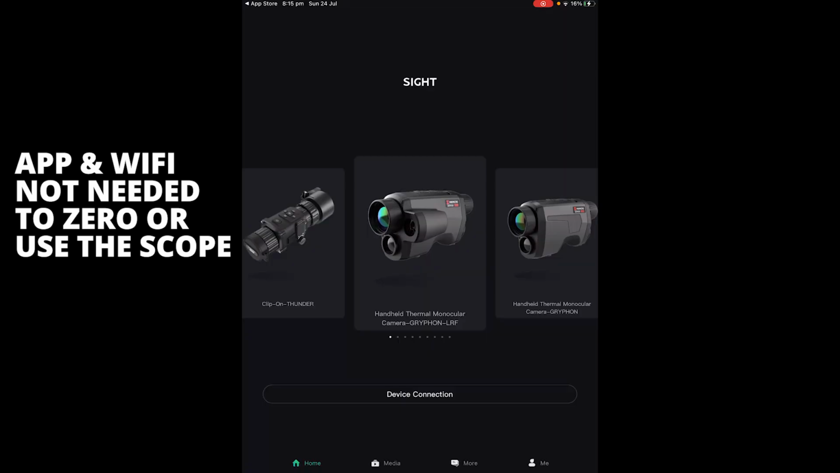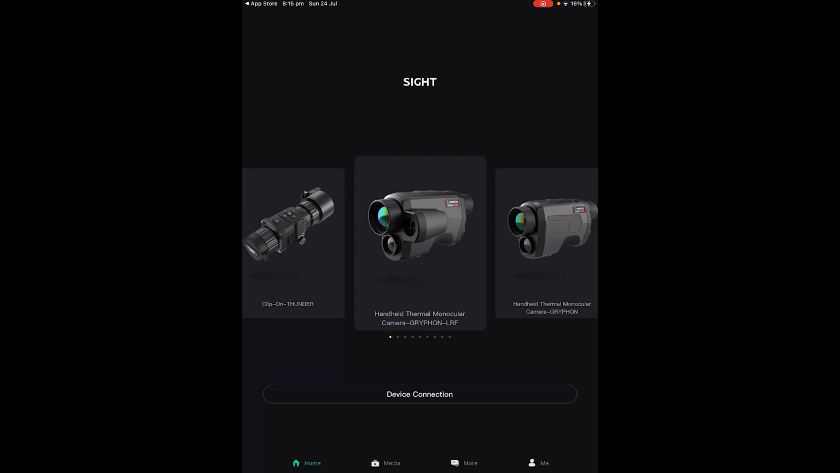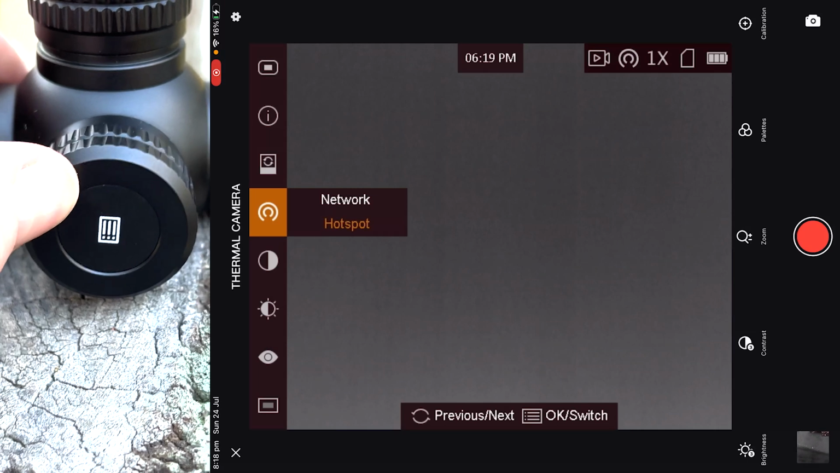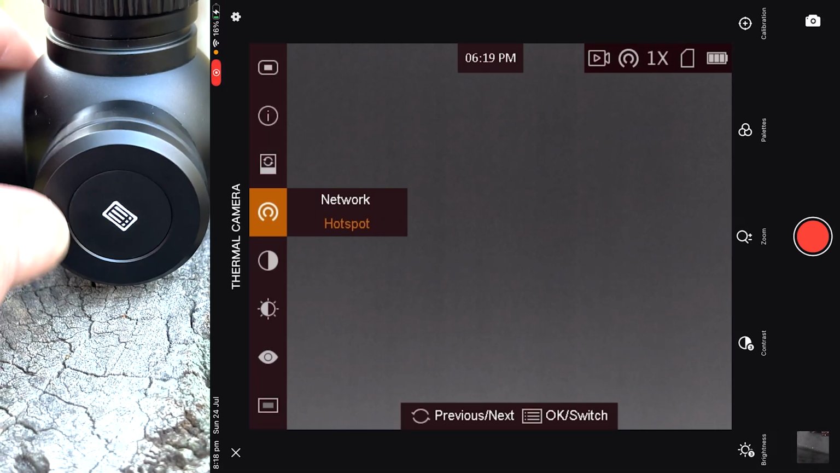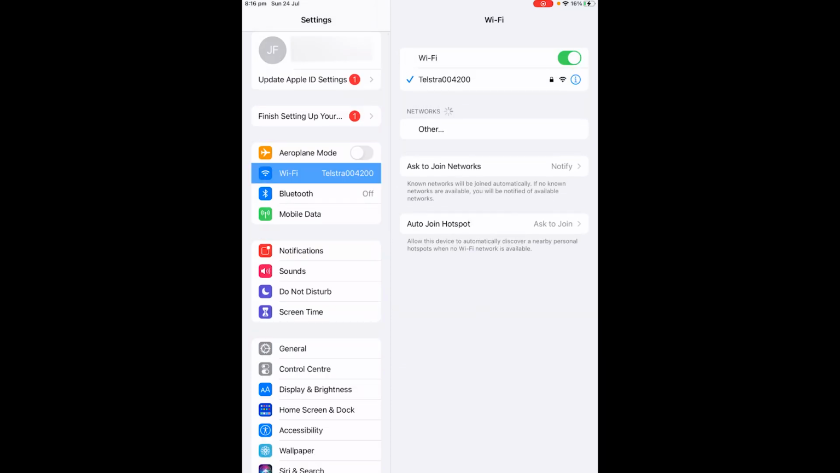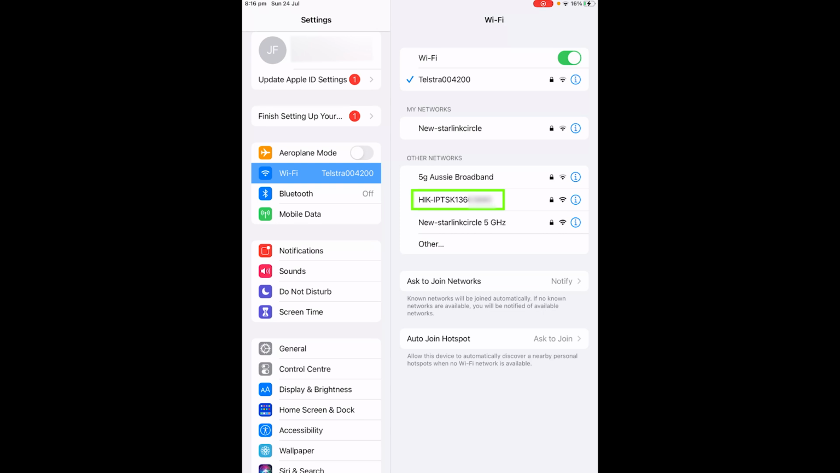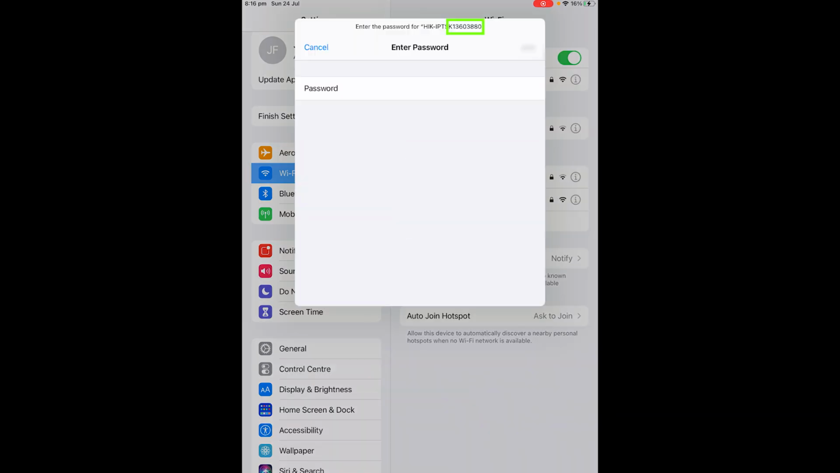Now that we've got the app ready, we need to turn the hotspot on in the scope itself. So we need to go into the menus. Press and hold your menu button, scroll through until you find the Wi-Fi option and then turn that Wi-Fi on. Then once you've done that, go back to your tablet, go to your Wi-Fi settings, and then you want to connect to the HIC settings. And the password will be your serial number of the device.